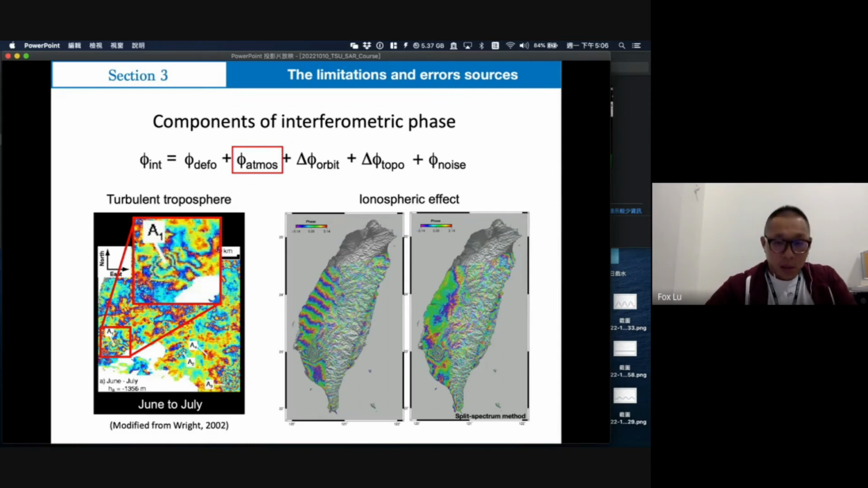When this earthquake occurred, we used Sentinel-1 images to do SAR interferometry because we wanted to know the surface deformation. The left side is the first result we got. Yes, we found the earthquake here. The epicenter is here, and it caused the surface deformation.